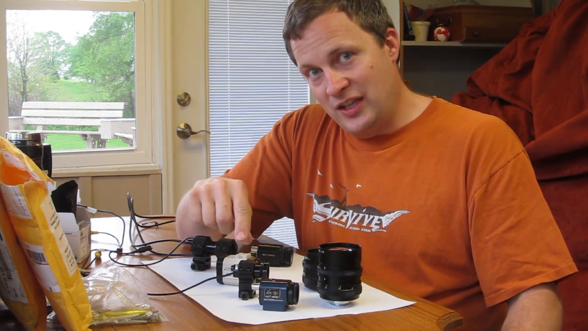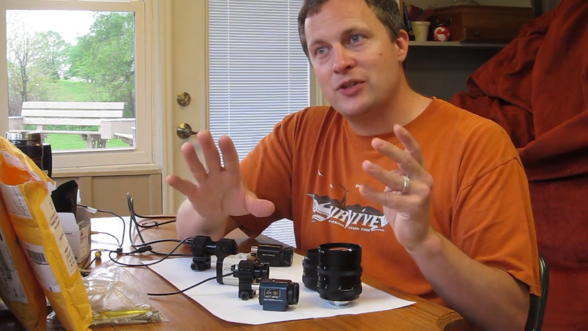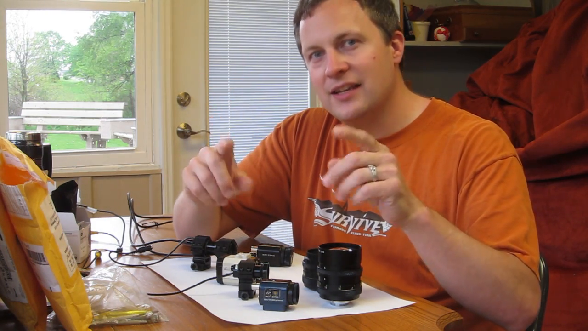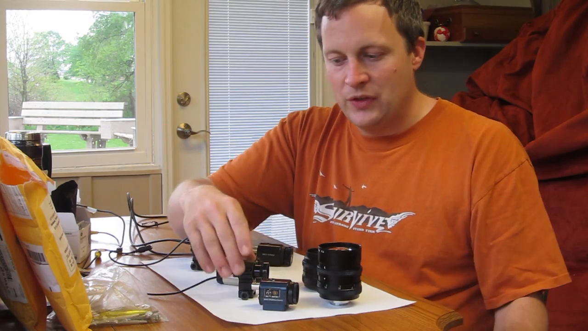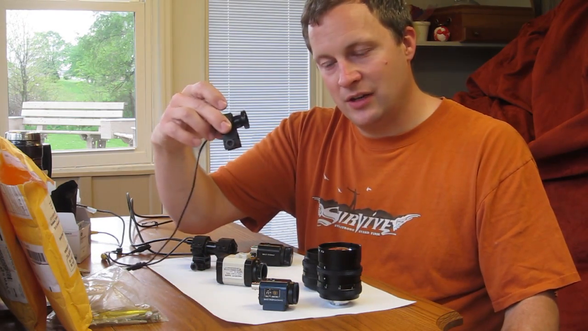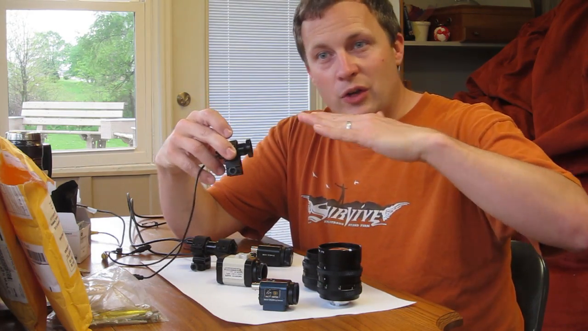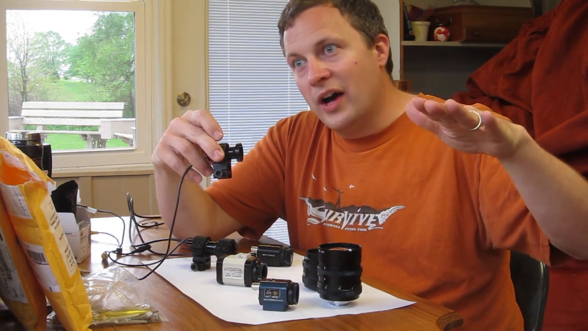Then I used the 850 IR. I got it all set up so I was getting just enough 850 IR so I could just see those lines. Same with the 940. So this was the baseline camera. The chart you're going to see a little bit, that's what we'll call our baseline.